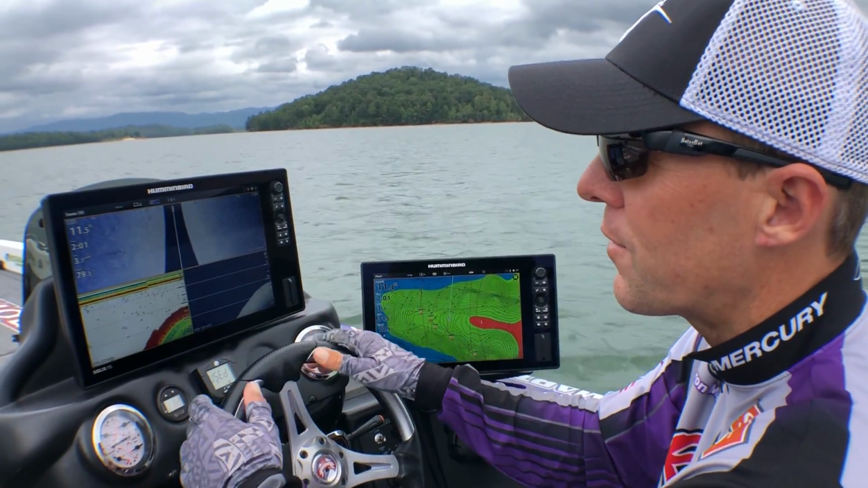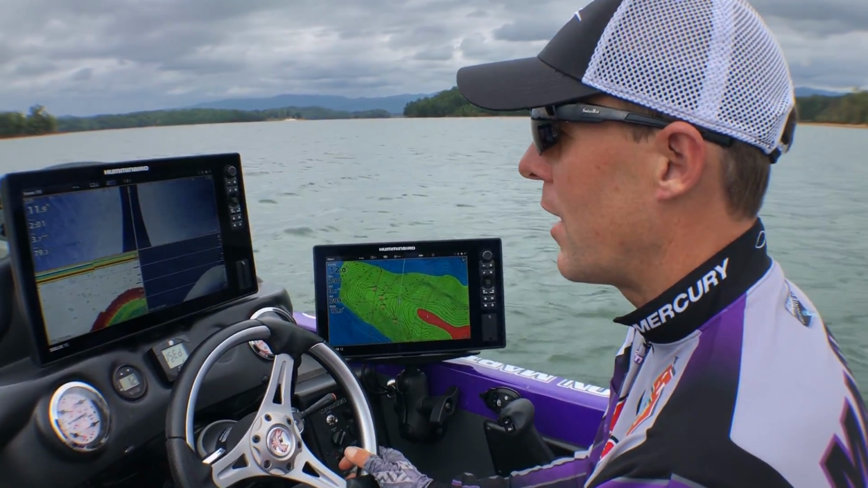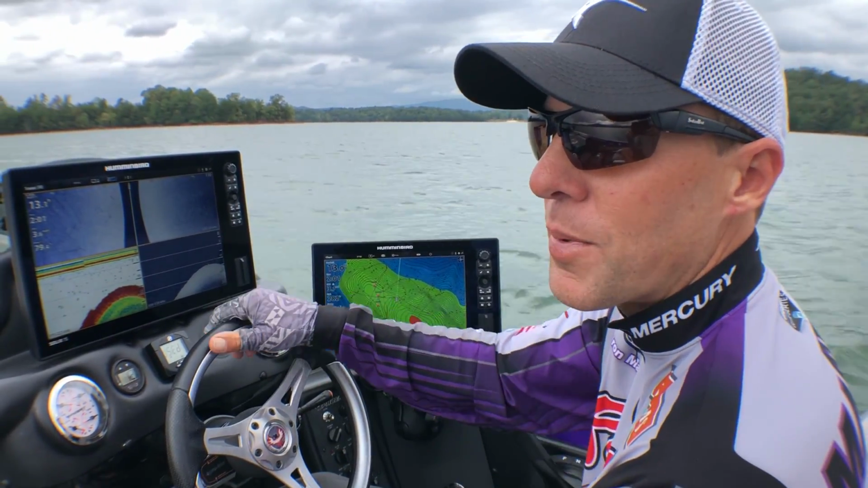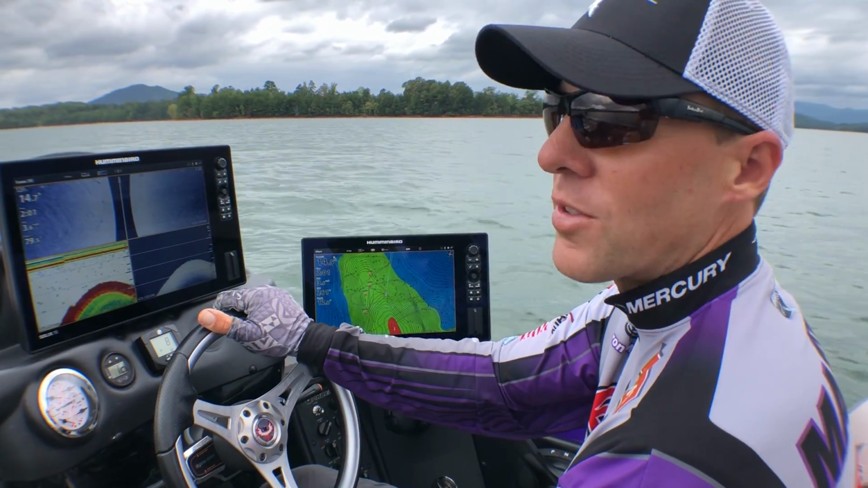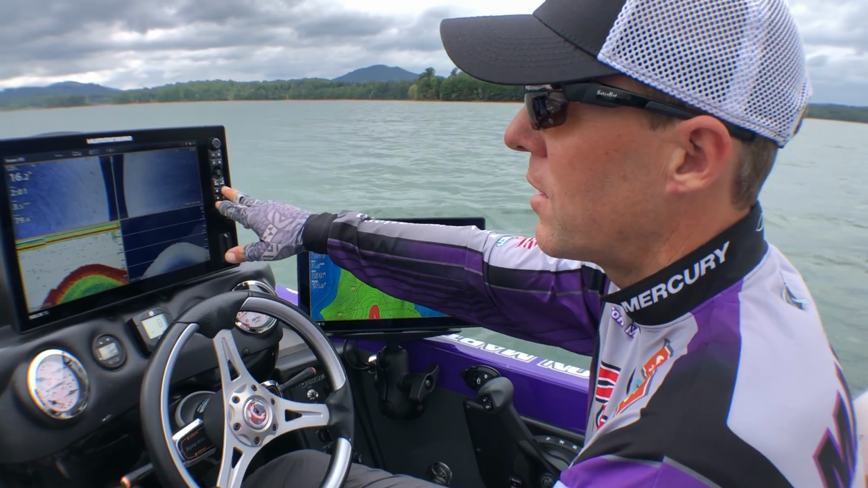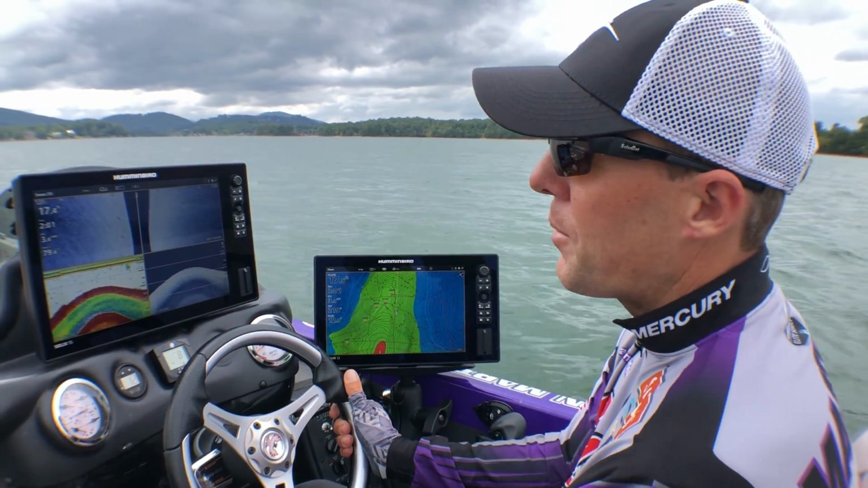We kind of get dialed in, focus, and it changes, like I said, lake to lake, by the clarity of the lake. How deep you're fishing or looking is going to determine what your chart speed is and maybe what your sensitivity is. But these are really easy to work. Extremely happy with them. I'm running them next year. You can do touchscreen or you can do manual settings, button settings over here. But phenomenal units. Very happy with them.